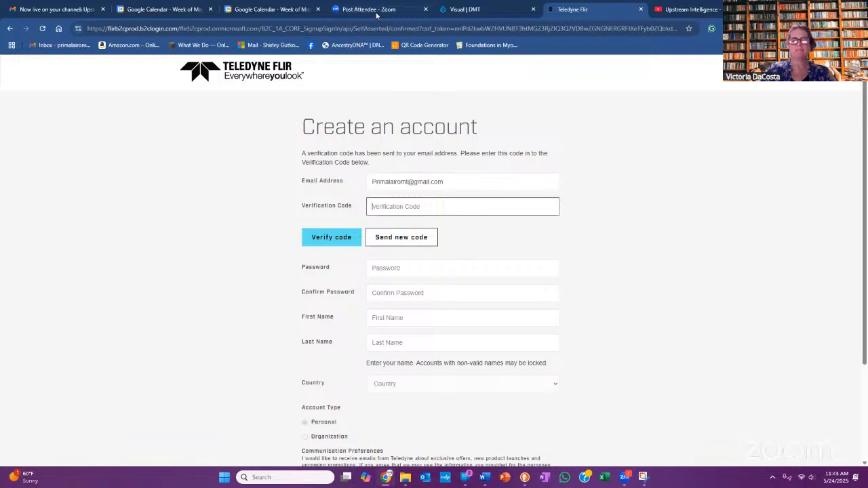And DrLinxs can house the images through the FLIR software, and you just drag and drop them once you get your contrast.